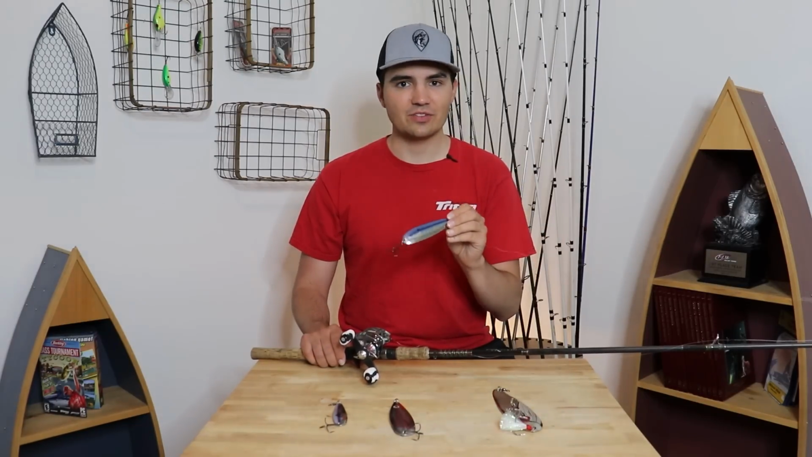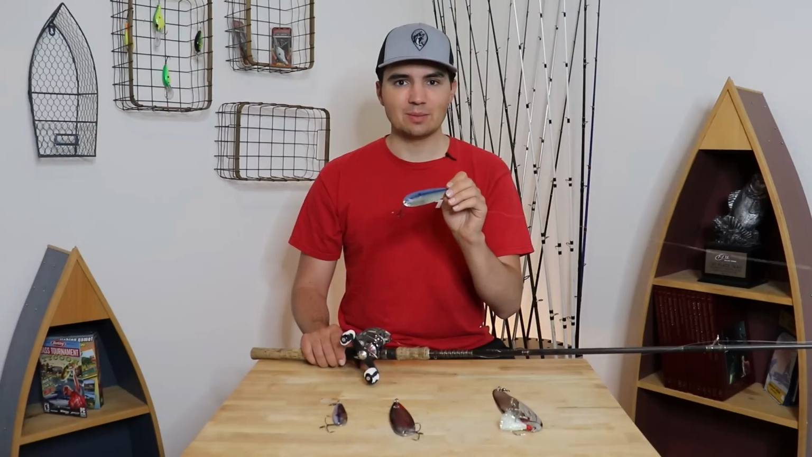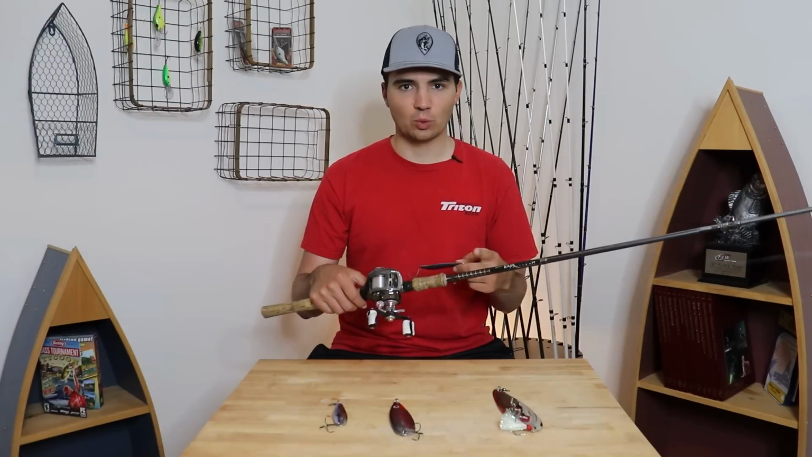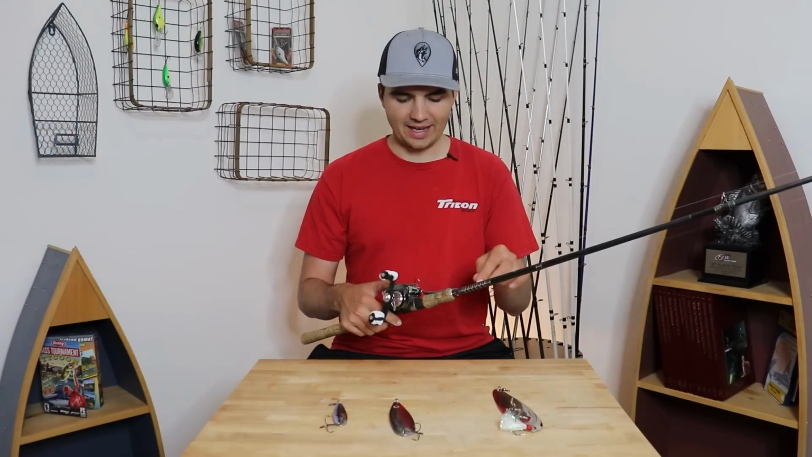So just go to that 17 to 20 pound line and it'll help you swing those fish in when you get them hooked and also avoid any break-offs. And I'll just pair that with a 6.4 to 1 gear ratio reel, or maybe even like a 7 to 1, doesn't matter that much. And that's pretty much it.